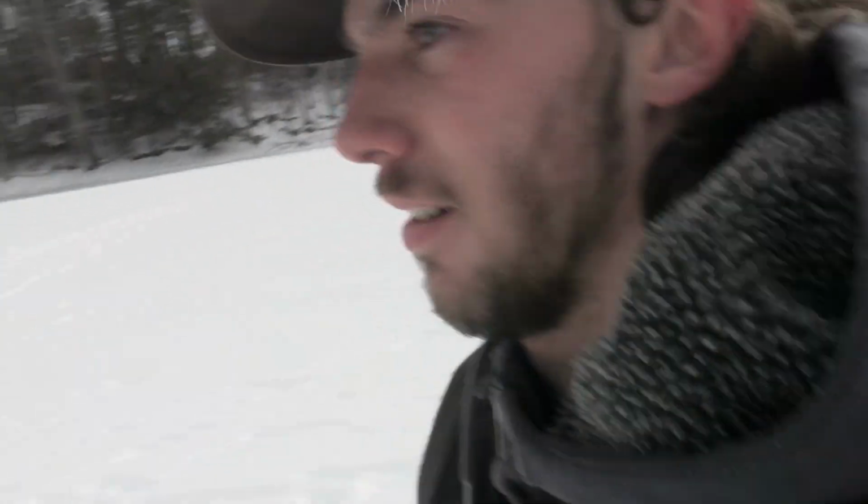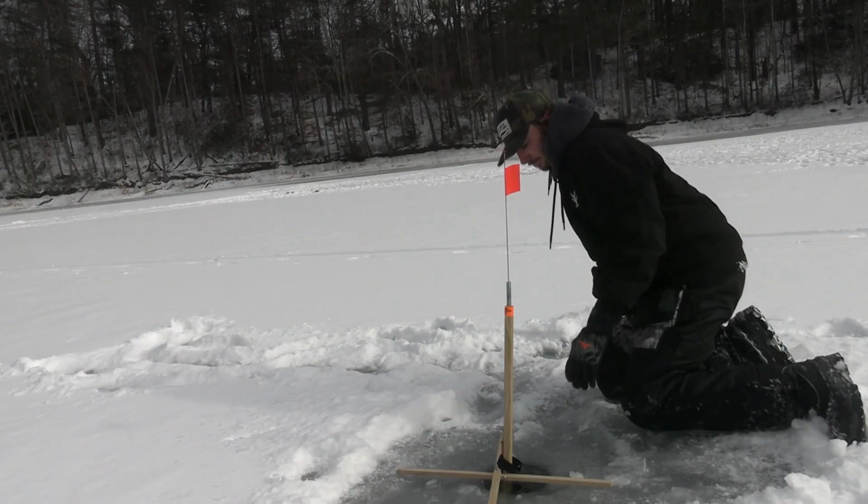Somebody else showed up. But we're getting to this flag. It's not the one that went off last time, it's a different one. So we'll see. Hopefully it's not a pickerel.